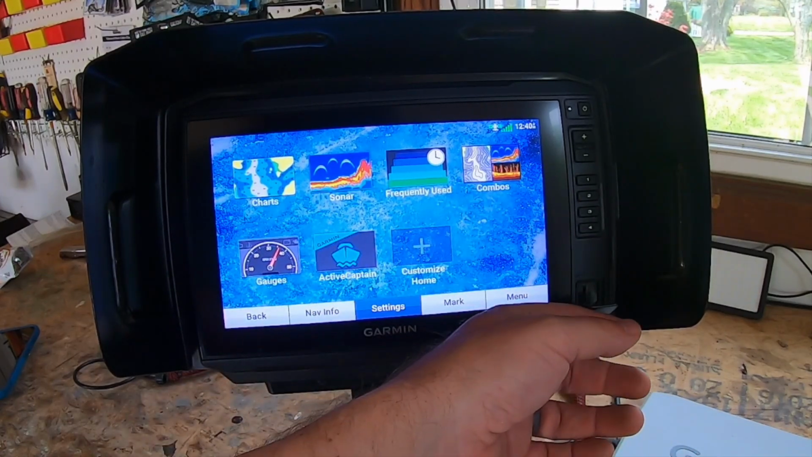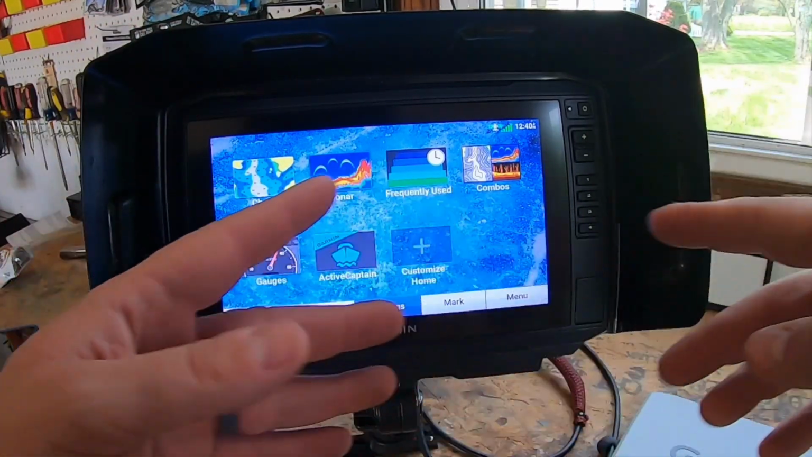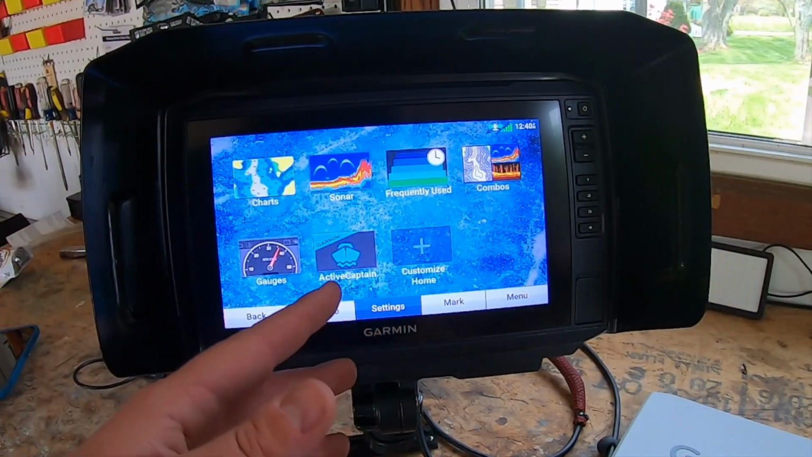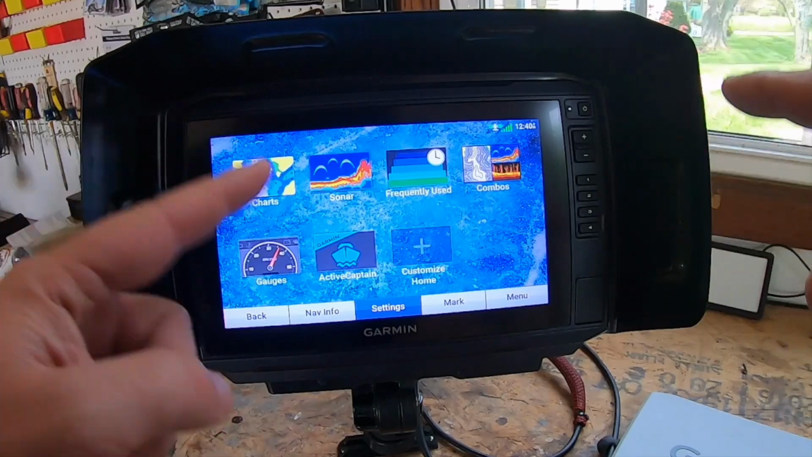Now, the amount of saved data you can have depends on the size of the memory card you have, of course, your sonar source, and the speed of your boat as you record the data. So you can record longer when you use a single beam sonar. And it's estimated that you might be able to record around 1,500 hours of data on a 2 gigabyte memory card.